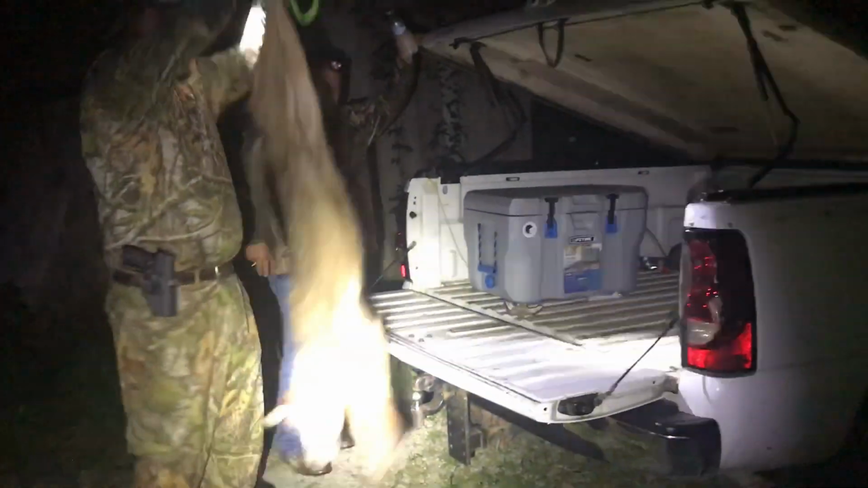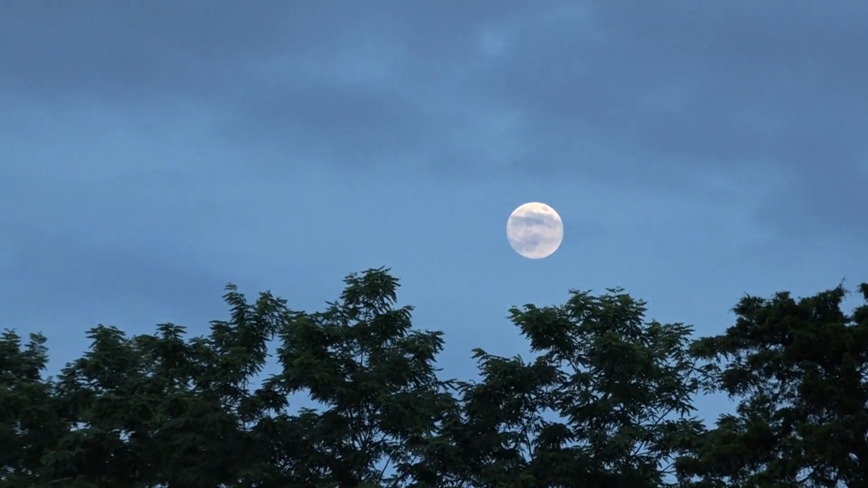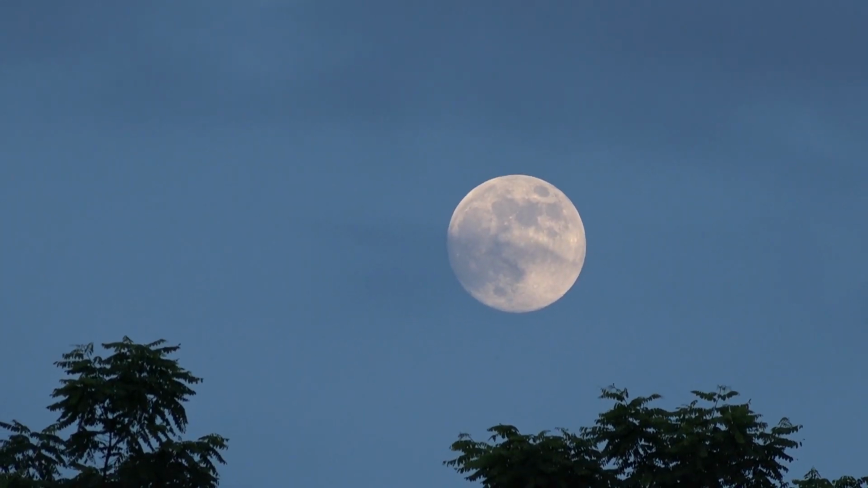Old buddy Devin and David, I started calling them Double D, Team Double D, reached out to me and put a couple coyotes down with them here lately. And they wanted to do a little hunt tonight. I said, well, we can go out. I don't really like hunting in the bright moon, but go out and give it a little stab, have some fun, do some calling, see what happens. So I am heading that way to meet up with the boys, see if we can't make something happen.